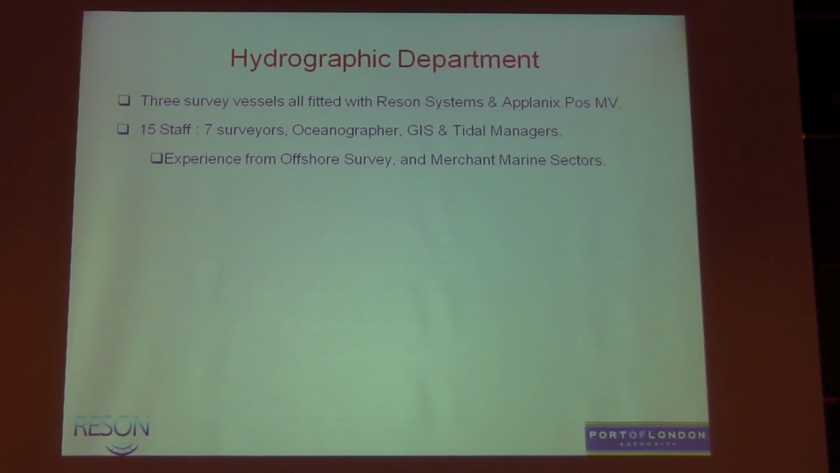So we need an array of equipment. The hydrographic department, we've got 3 survey vessels, and much to the pleasure of RESON, they're all fitted with RESON systems and the Applanix POS MVs. We've got 15 staff, the size of a small little company, I suppose. 7 surveyors, including myself and John Pinder, who's the port hydrographer.